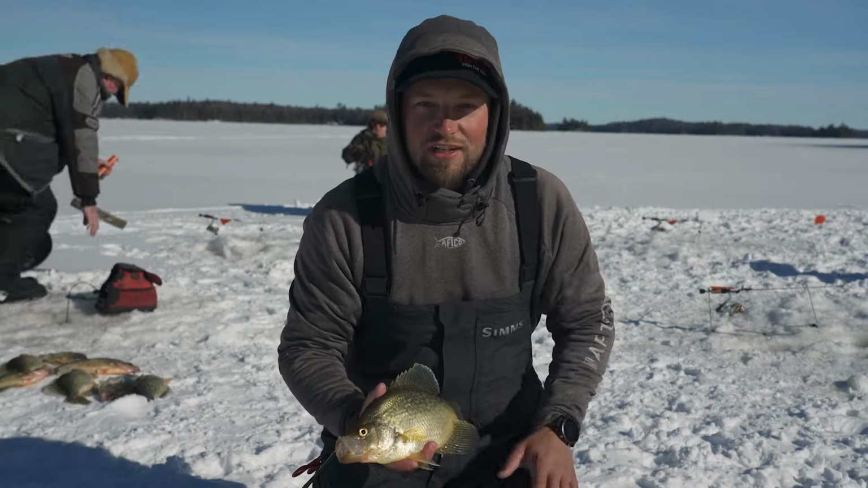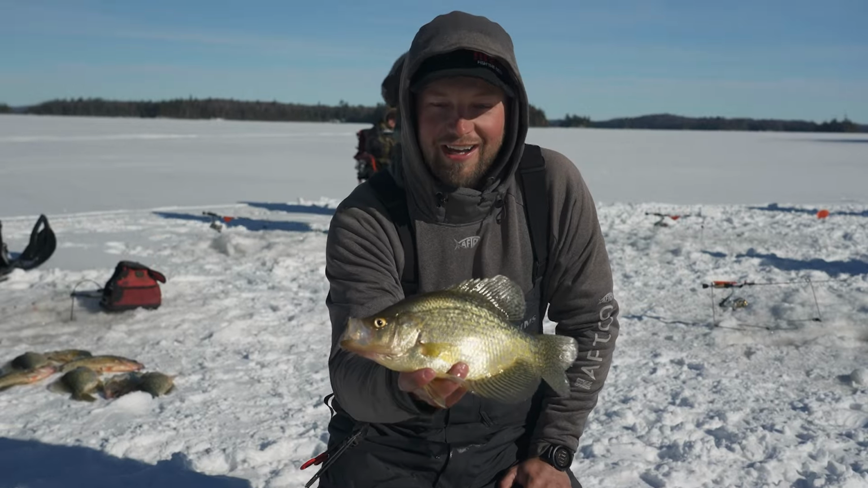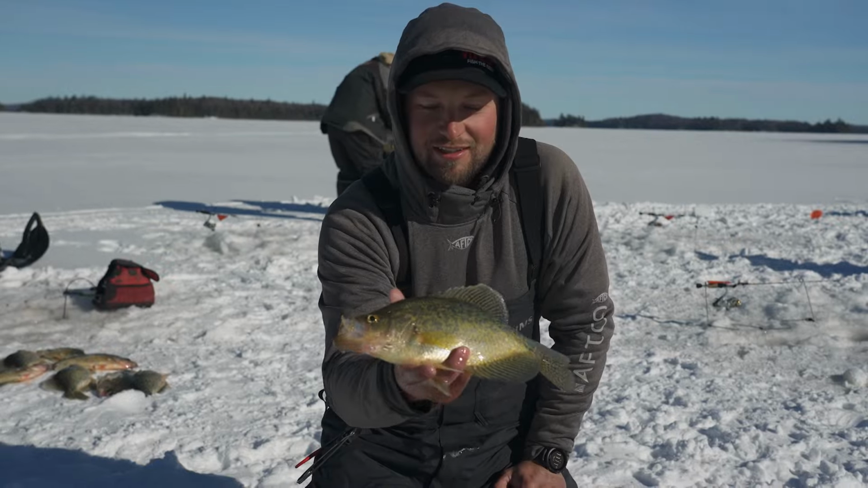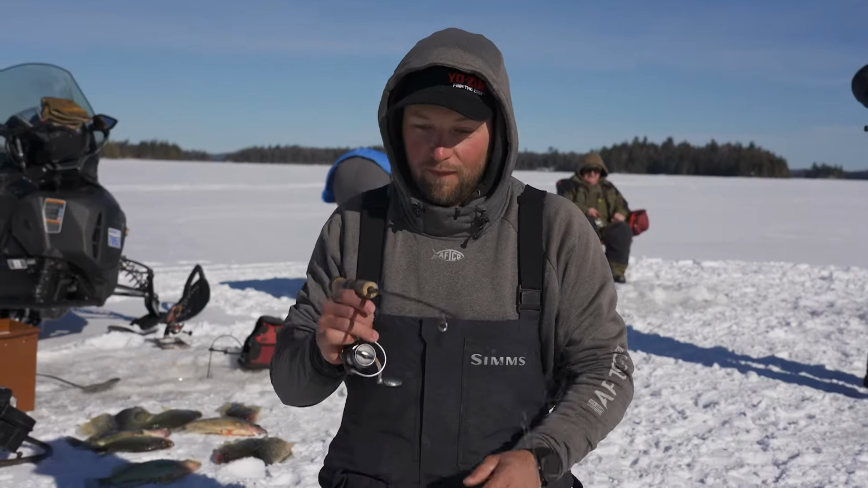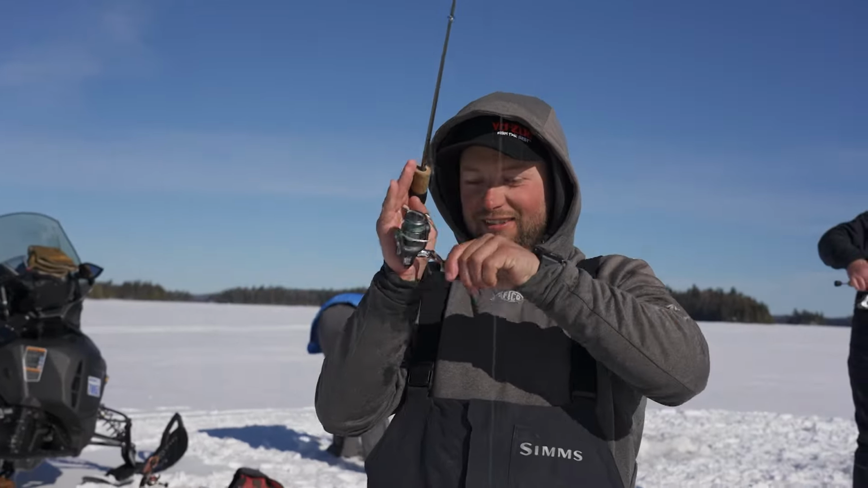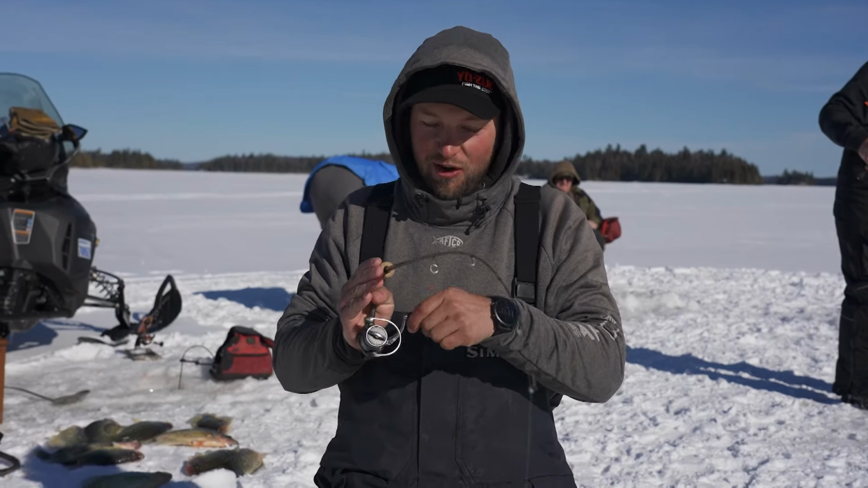When I think of Canada fishing, I think of chasing pike and walleyes. Nobody talks about these giant crappies and bluegills that are here. I don't even know if this is considered a panfish. Oh, he's chasing. Oh, good Lord. He was so aggressive.